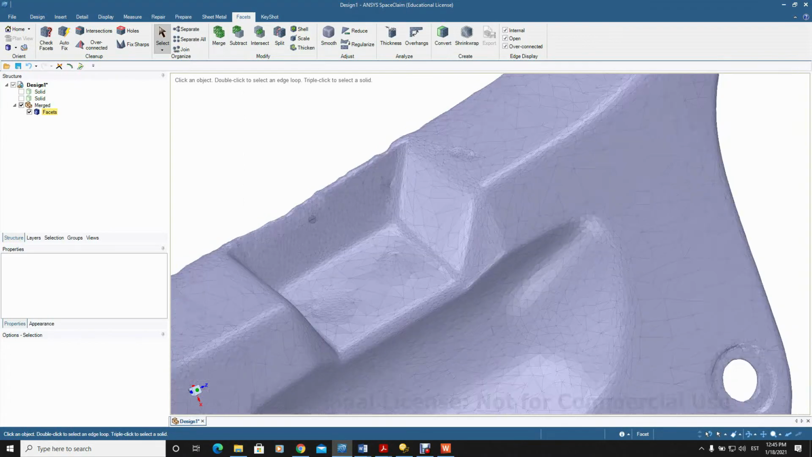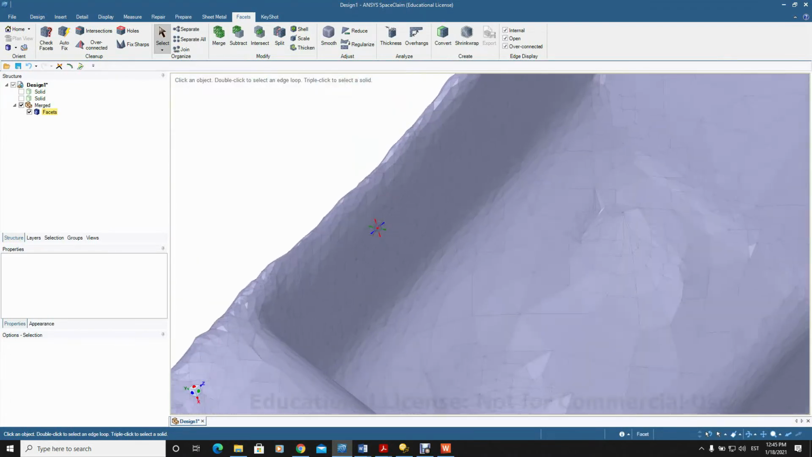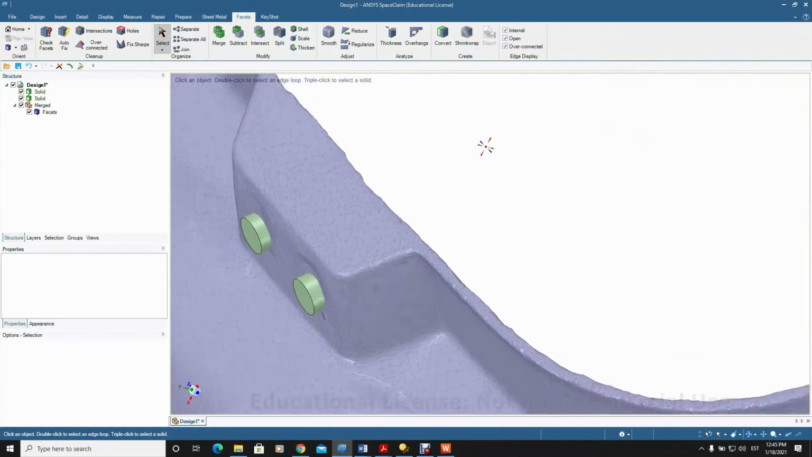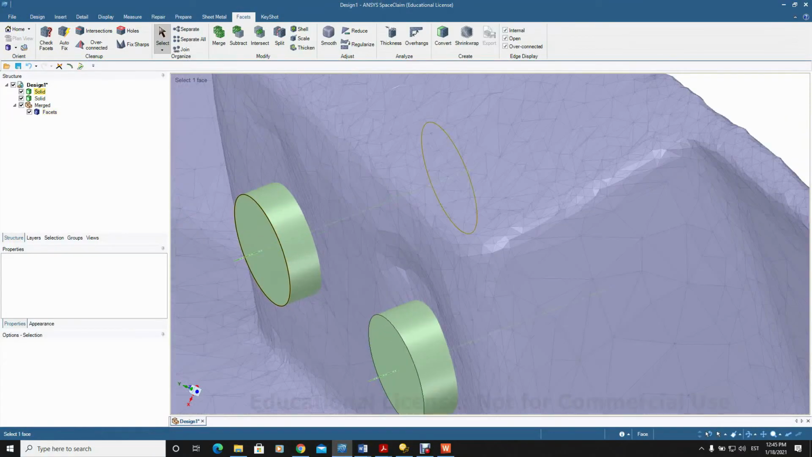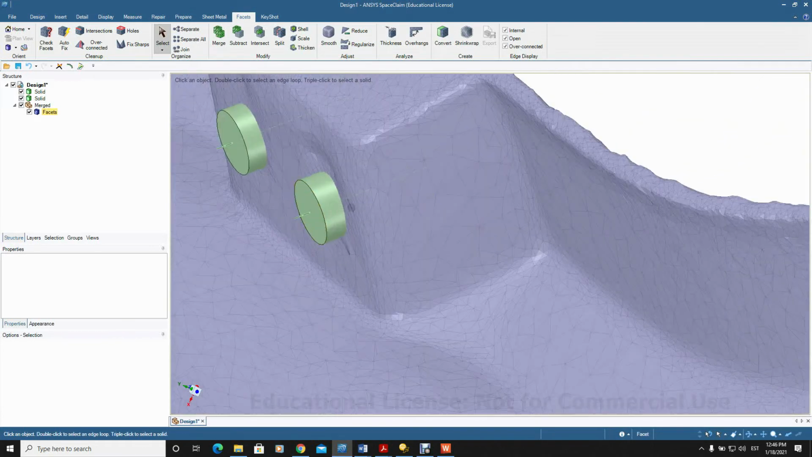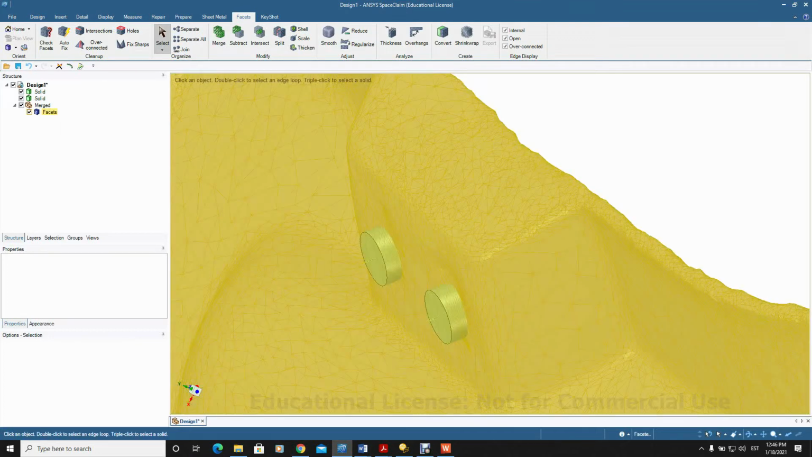Let's say we have deleted them, and let's fill those holes. These are the areas to fill. Okay. We need to make them a little bit bigger, because now it went to the other direction.